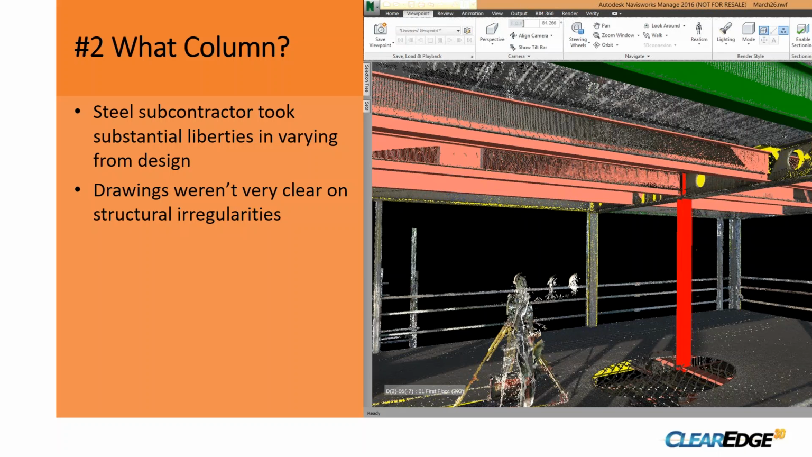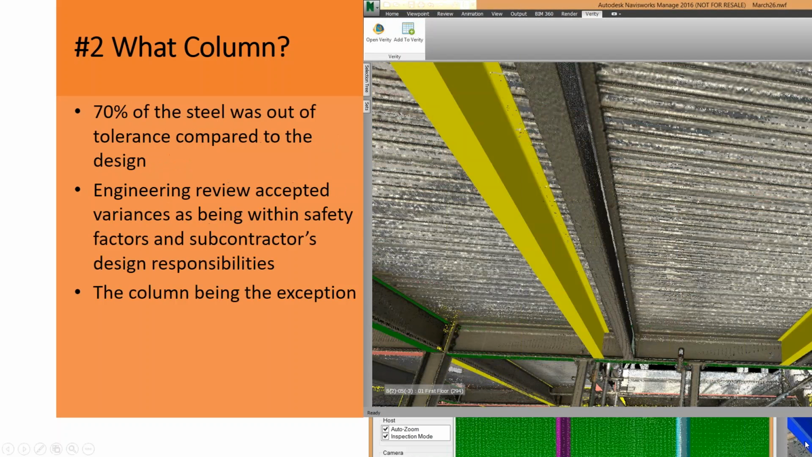So you can imagine how fun it is, working with somebody and saying, "Oh, by the way, we think we found a column you're missing." In this job, I think ultimately there was an engineering relationship as well with the subcontractor, and they took a fair amount of liberty with the steel installation.